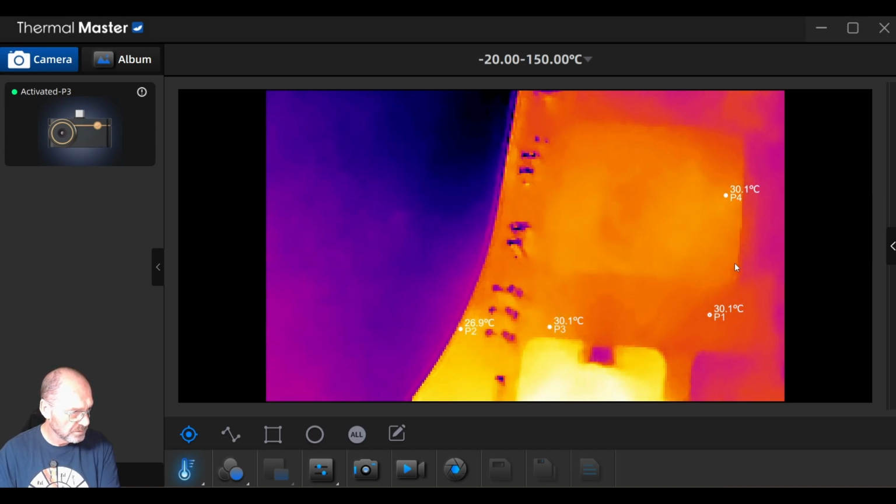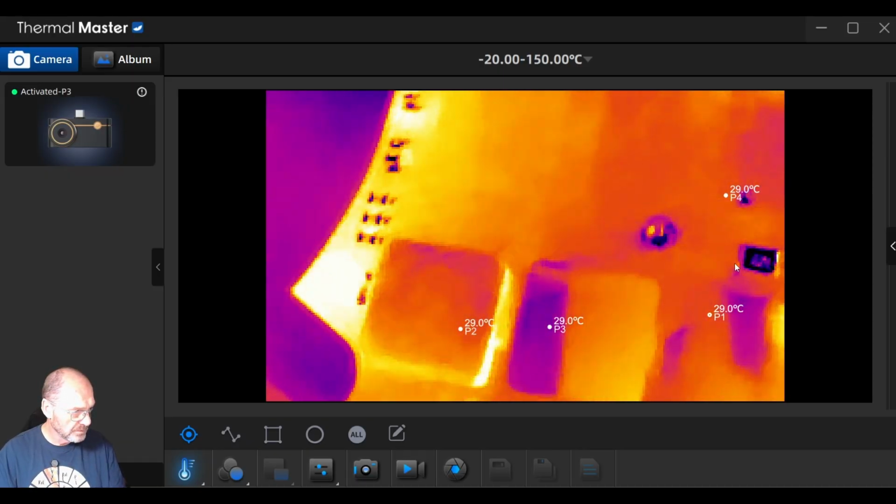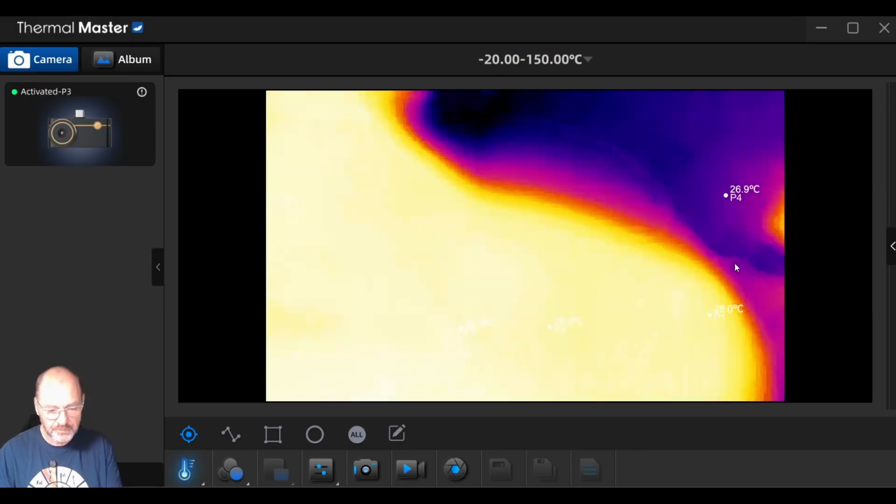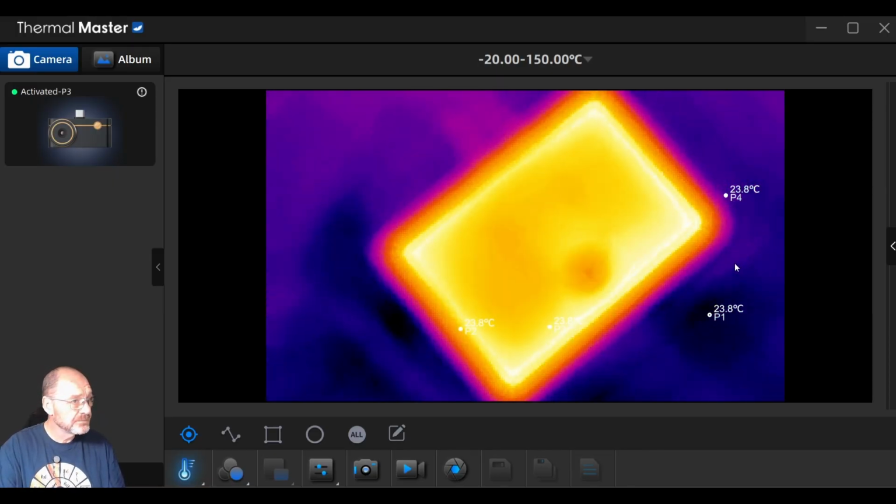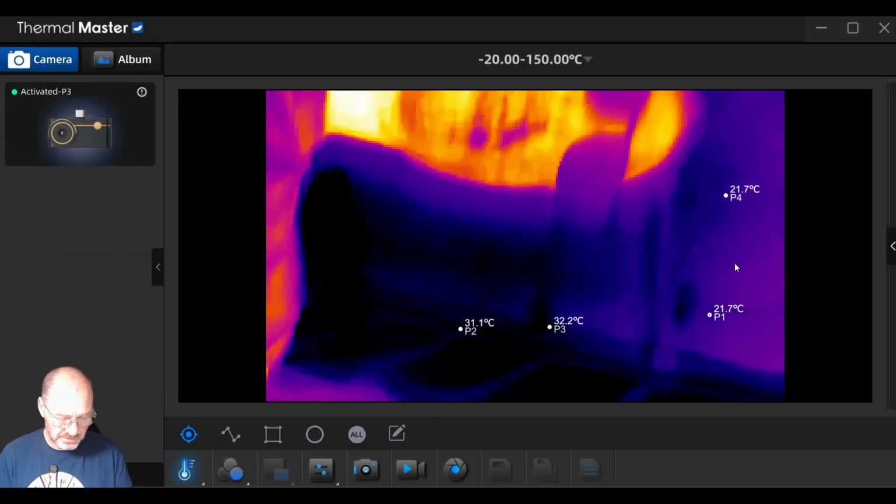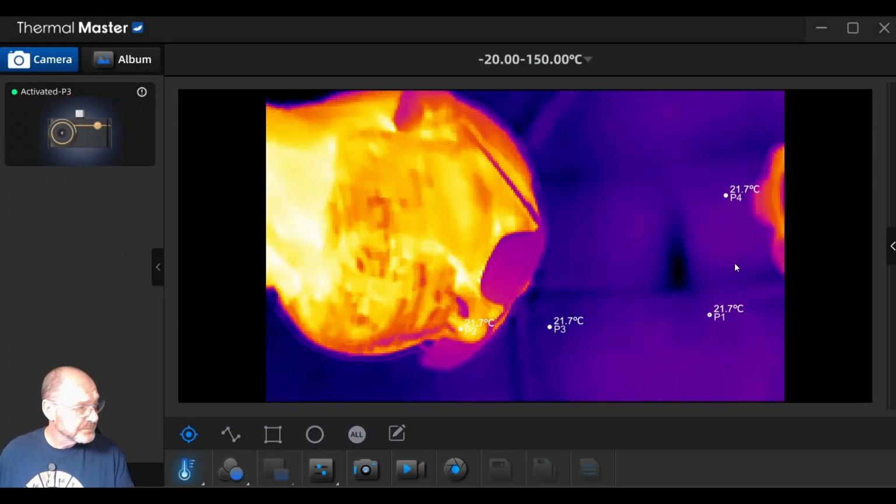I think probably about there's probably close enough for most of the stuff that we'd be doing. Yeah. No, I think that works really well. If you're serious about doing some board level repair and things like that, something like this is probably not a bad investment.